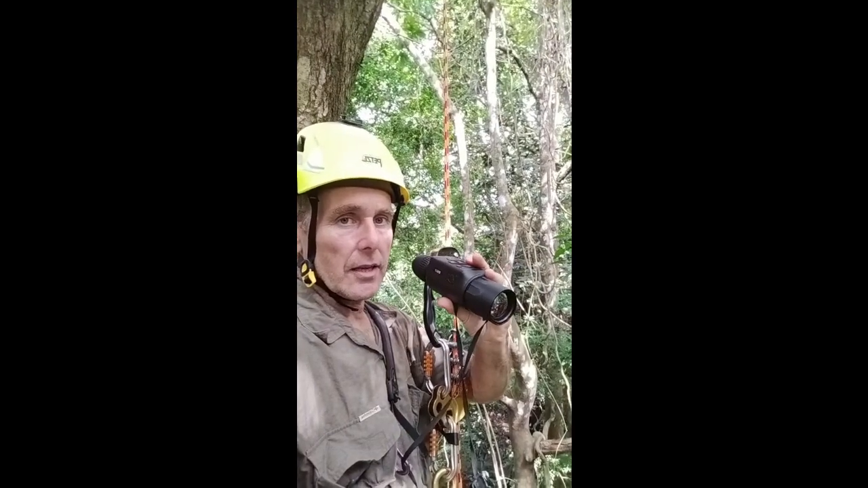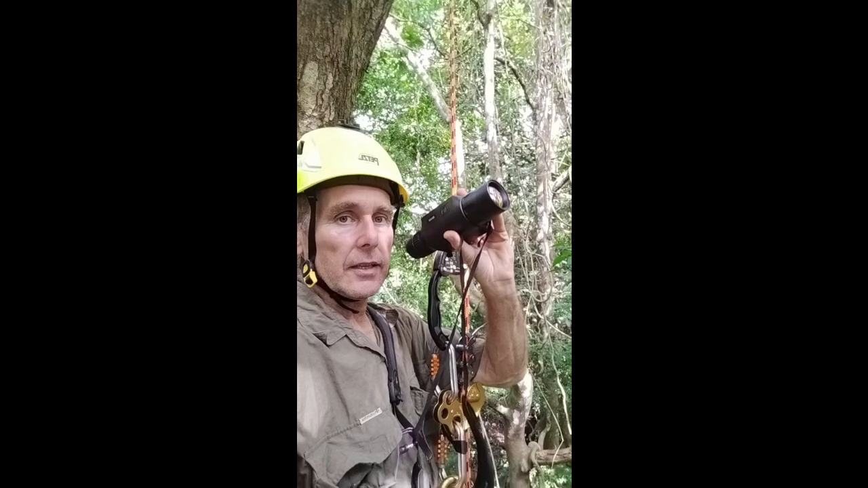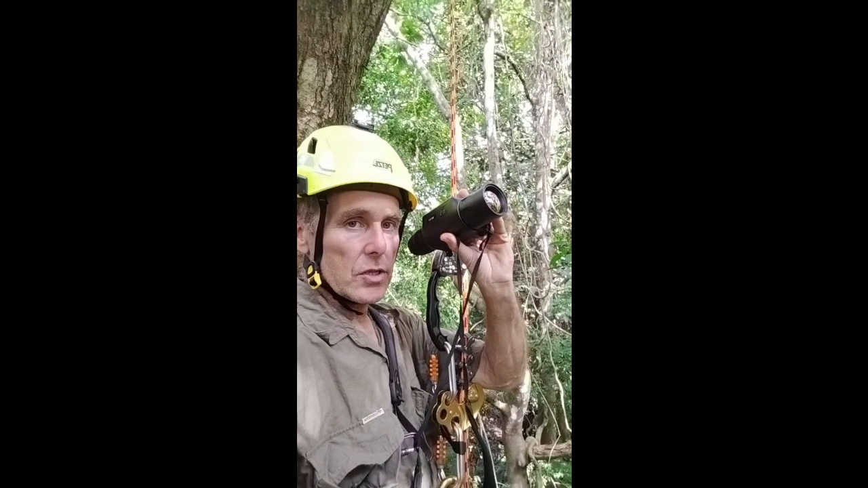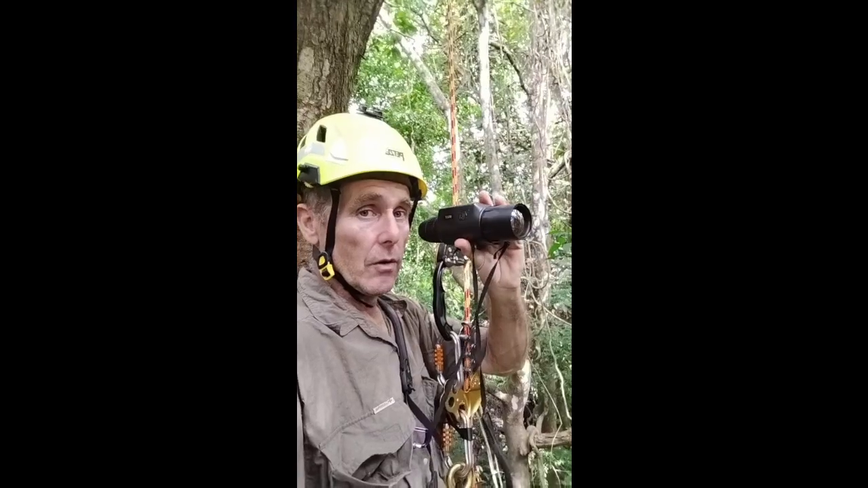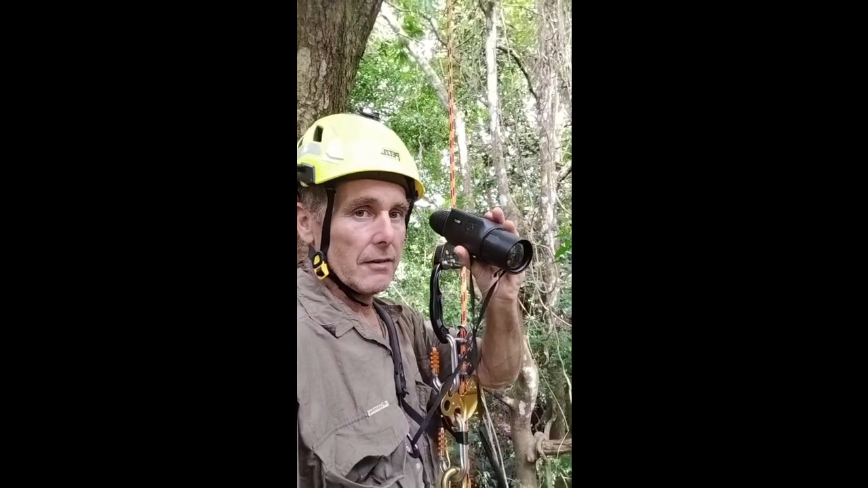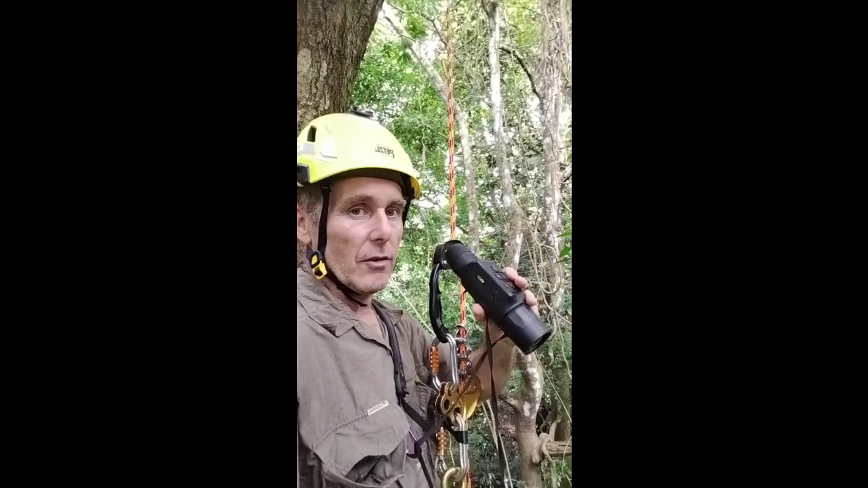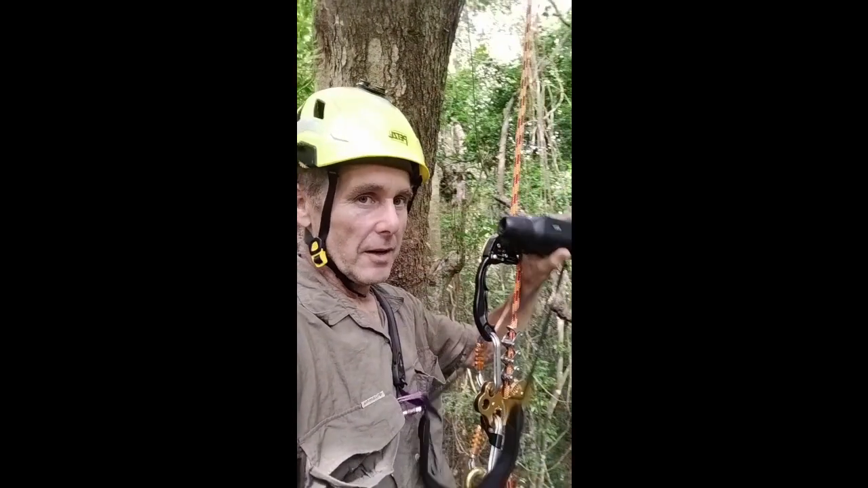We have to actually scan from the floor upwards and into the forest canopy. But of course, that's almost 300 degrees right around the tree. So we can scan like this, down, down, down, or you just literally go up, down, and carry on doing this for hours, as long as the survey takes at night time, which obviously gives you quite a lot of eye fatigue.